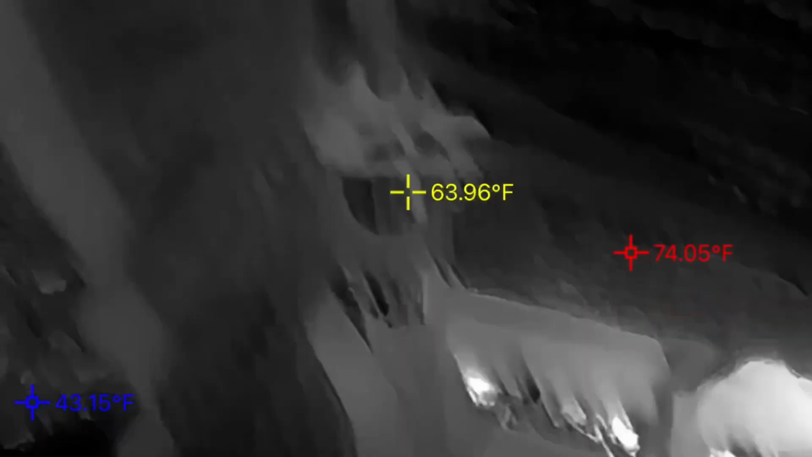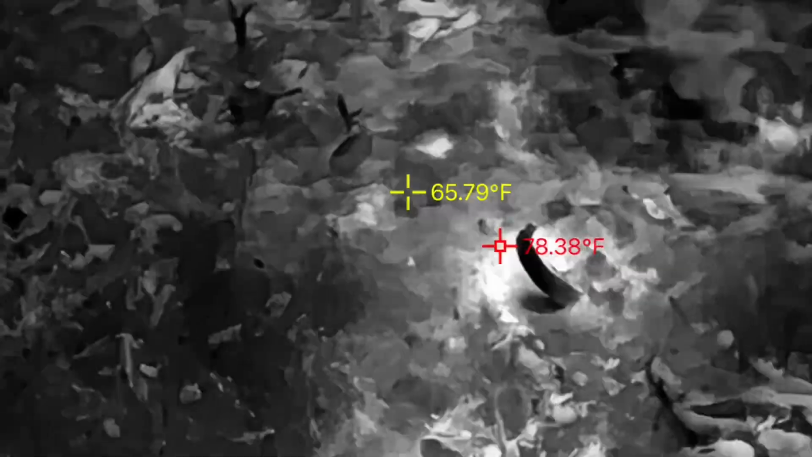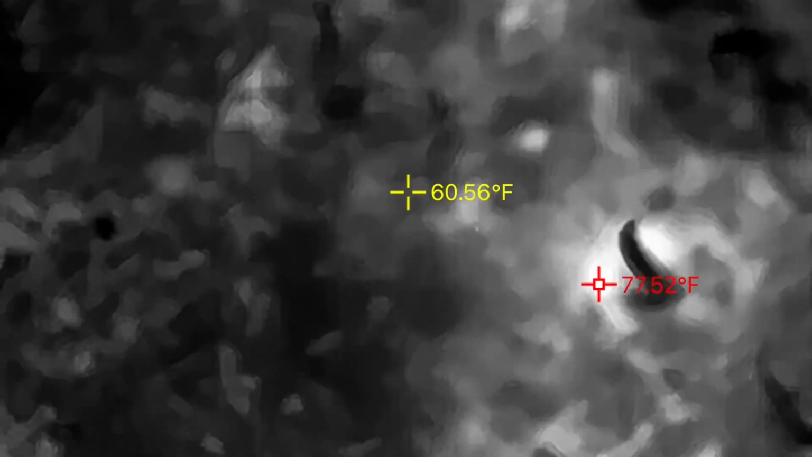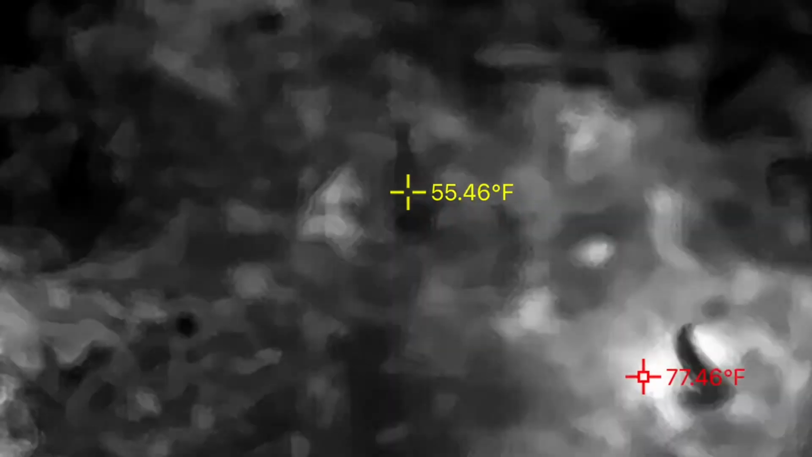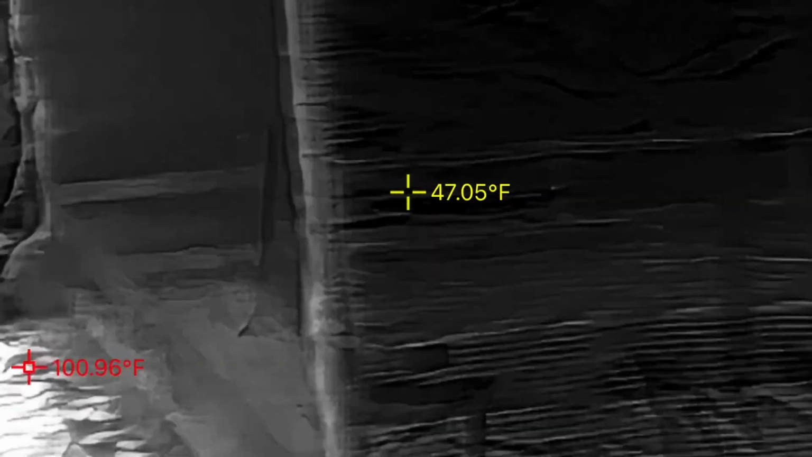And we'll step outside now and take a look where we are getting more like in the high 50s to low 60s. So it's maybe a 10-degree difference just about the ground temperature. I believe that's quite cool.